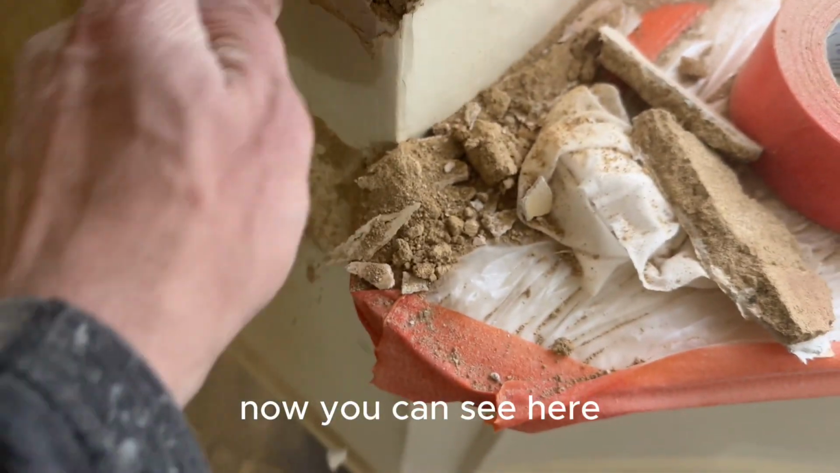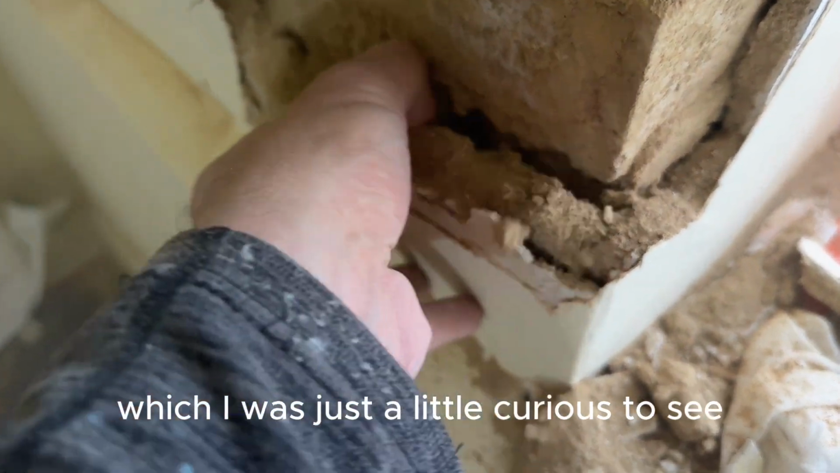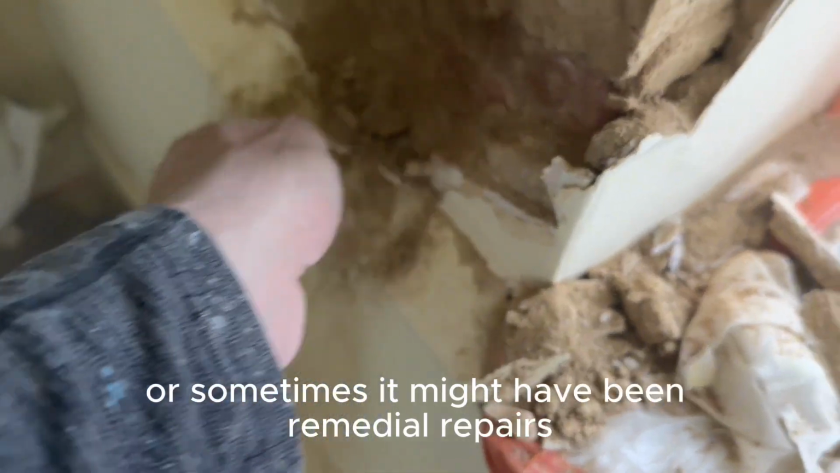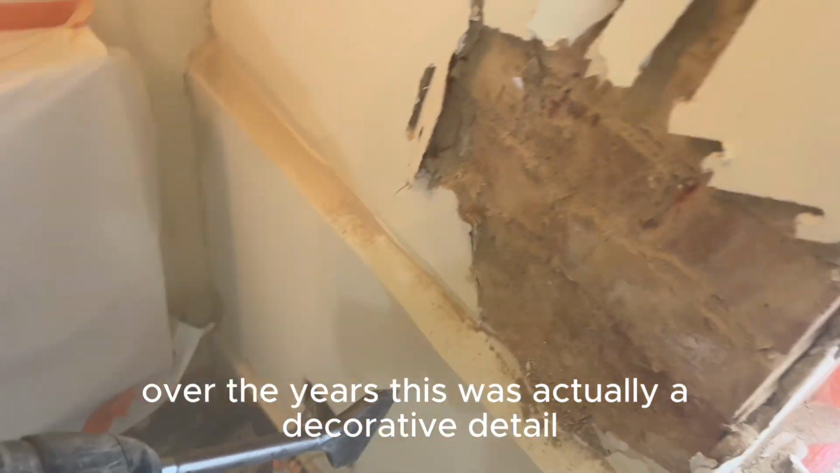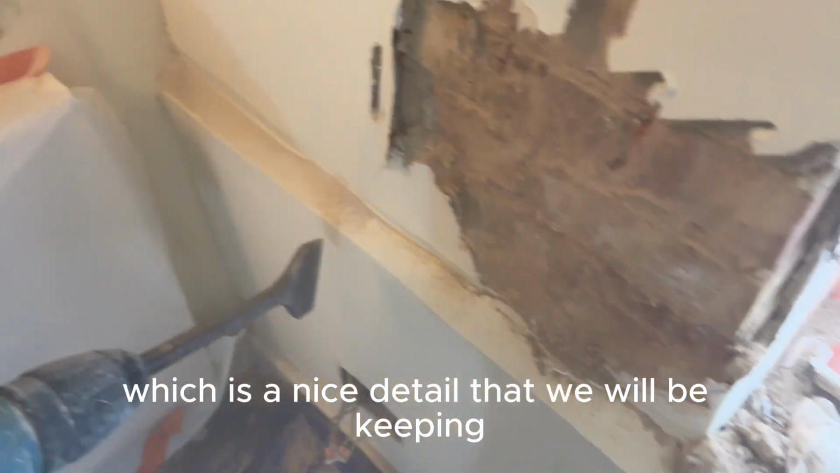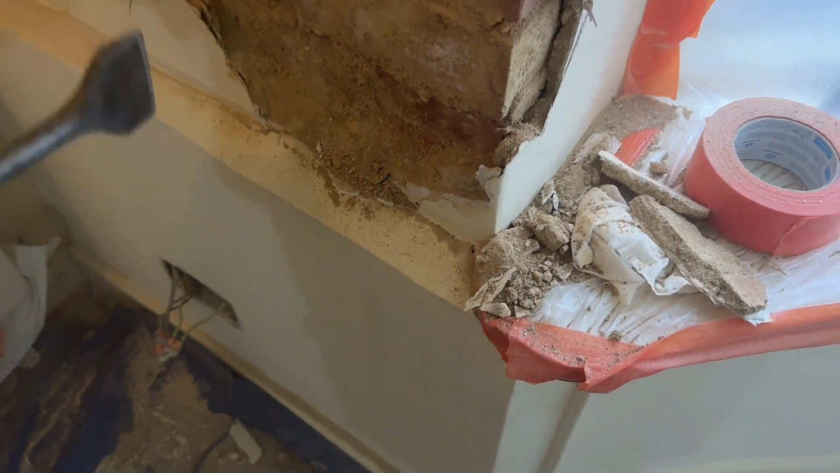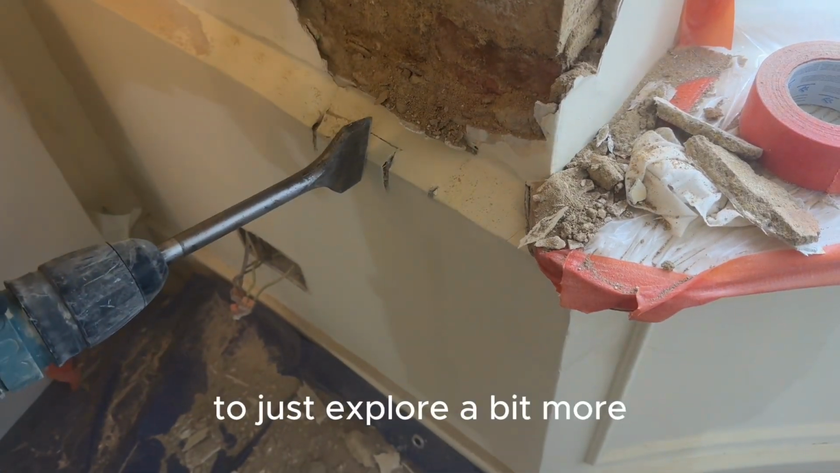Now you can see here there's a fun detail on there as well, which I was just a little curious to see, because sometimes they're fake, or sometimes it might have been remedial repairs over the years. This was actually a decorative detail which had a brick sticking out, which is a nice detail that we will be keeping. You can see we'll crack on there to just explore a bit more.